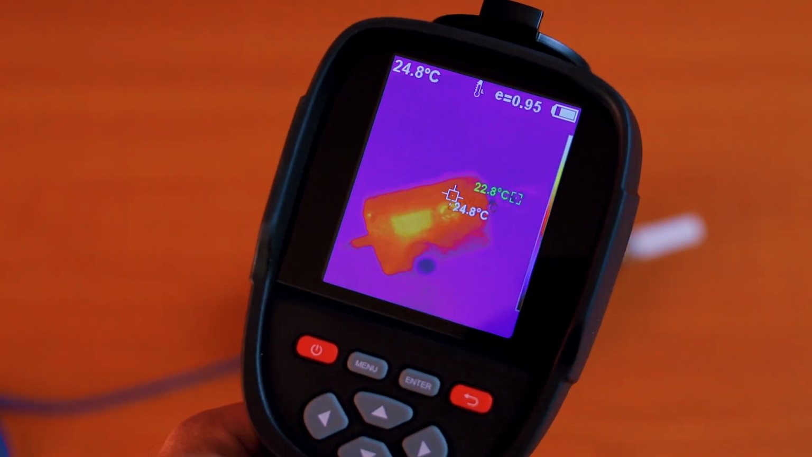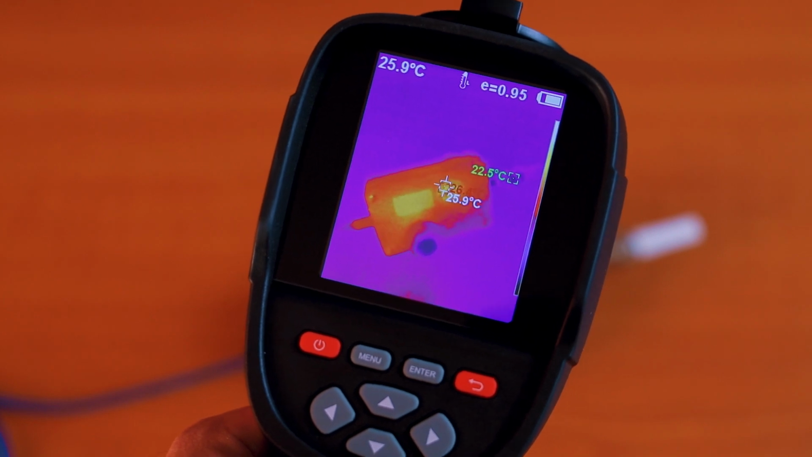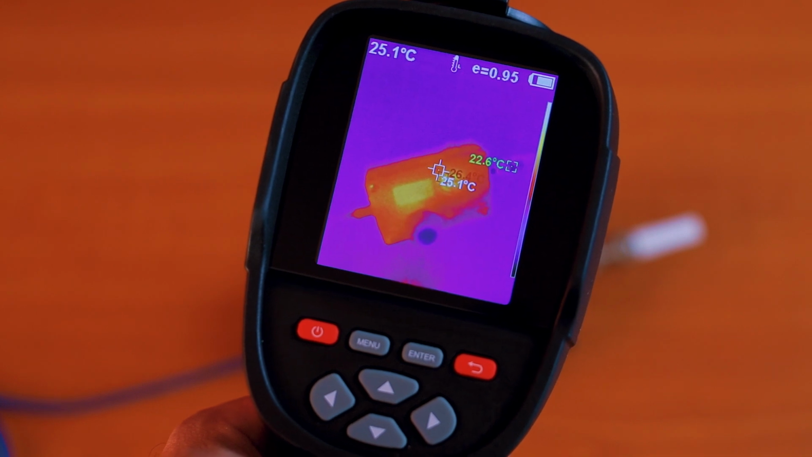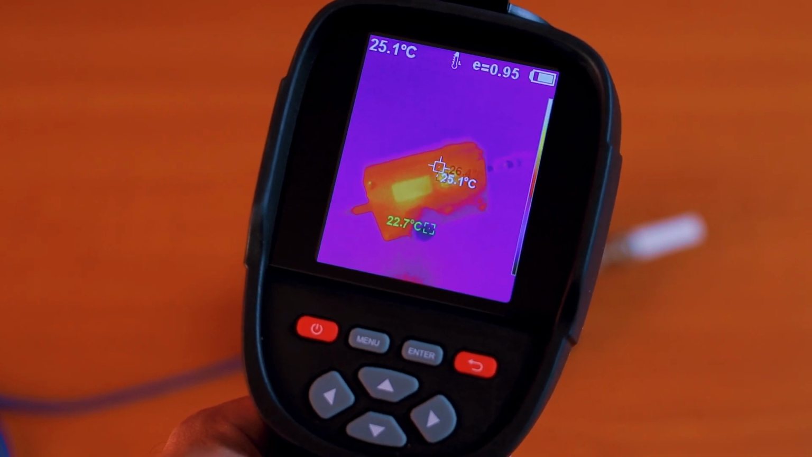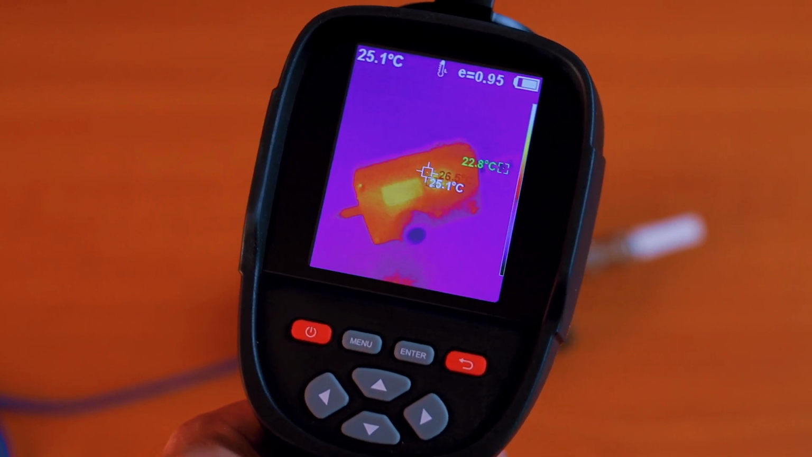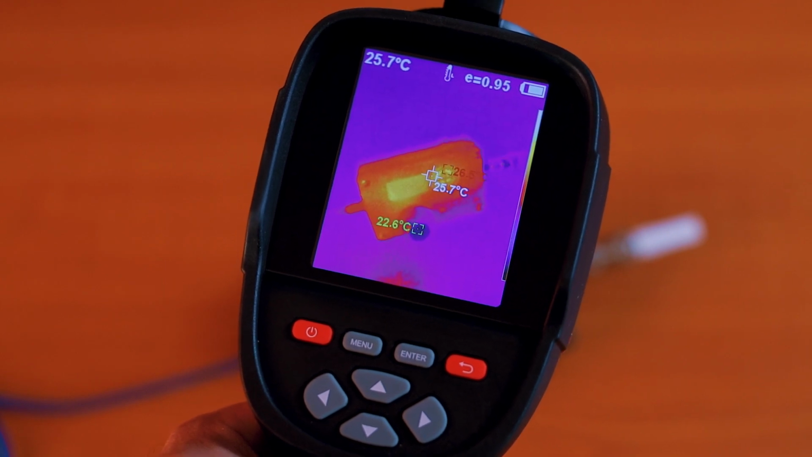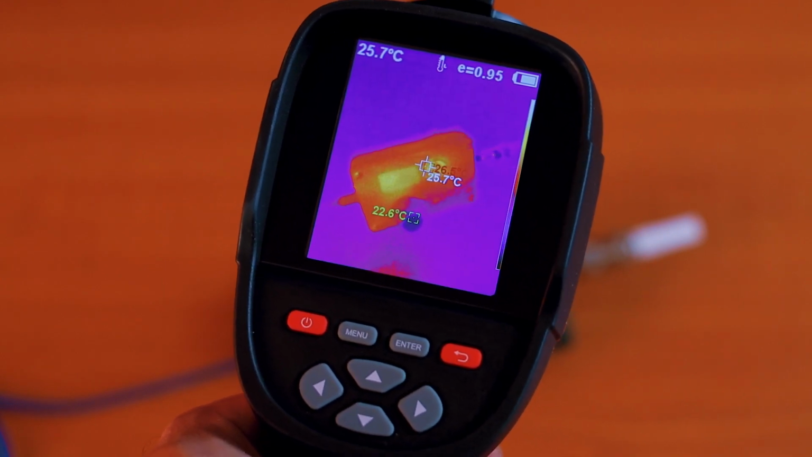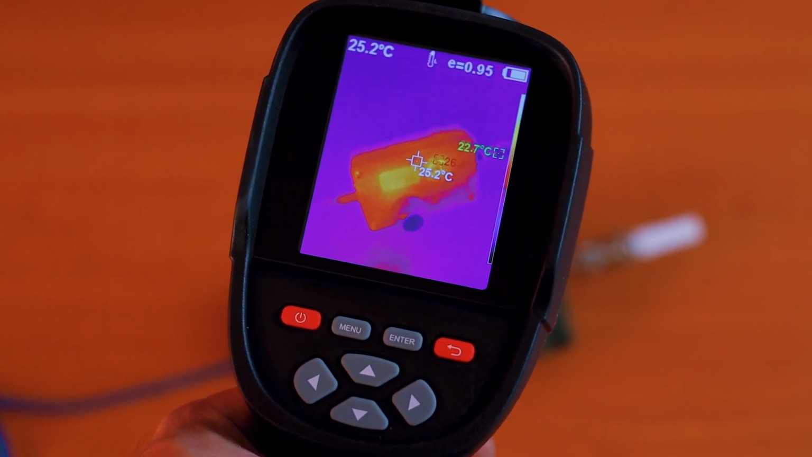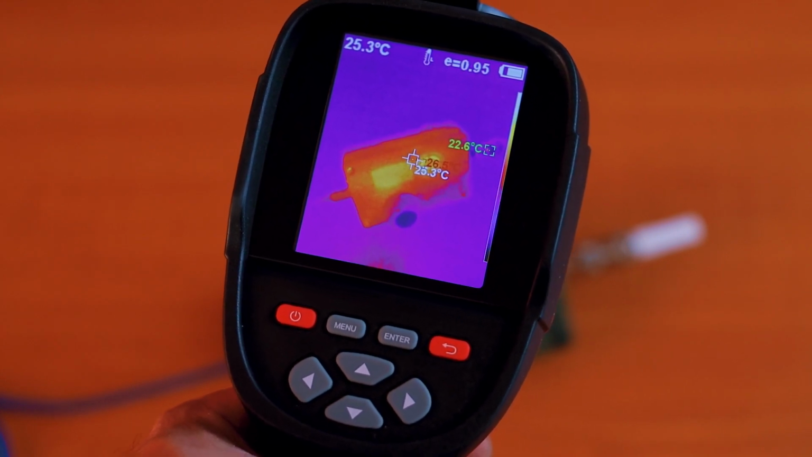So yeah, it's really nice, and I think it's a really good thing to have in the lab if you're into building homebrew radio equipment, especially if you're into building power RF amplifiers. And that's because the PA transistors are heating up pretty much. You need good heat sinks, and if you want to see the temperature flow in the heatsink, you should know if you need more ventilation, if you need a bigger heatsink.